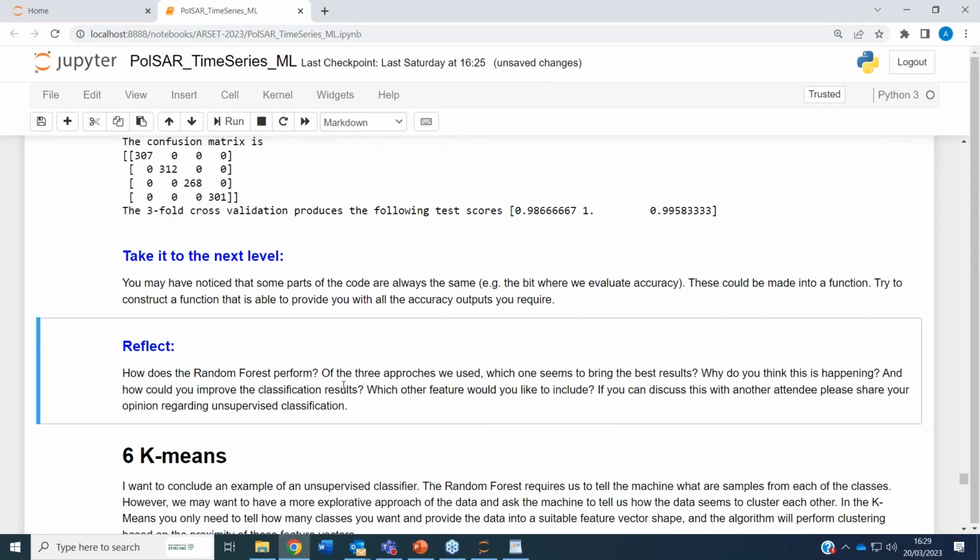What I would like to do now, if you have the opportunity, is also to think a little bit about how you assess the performance of the random forest algorithm. How do you think it was? Of the 3 approaches, which one do you think is more appropriate for your specific application? And why is this happening?